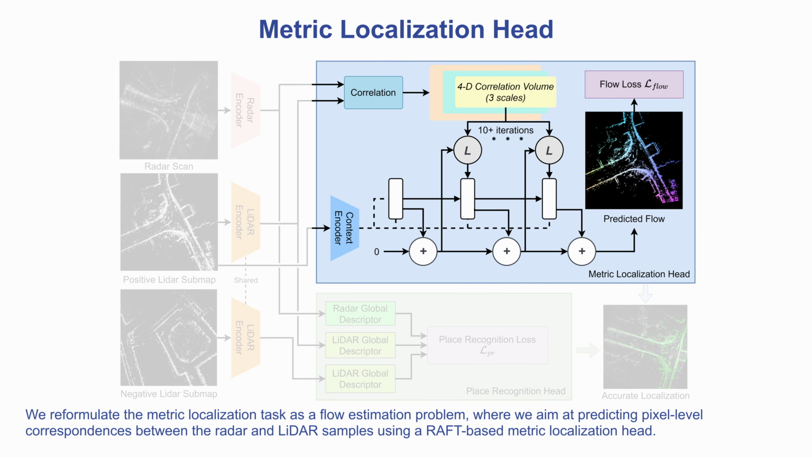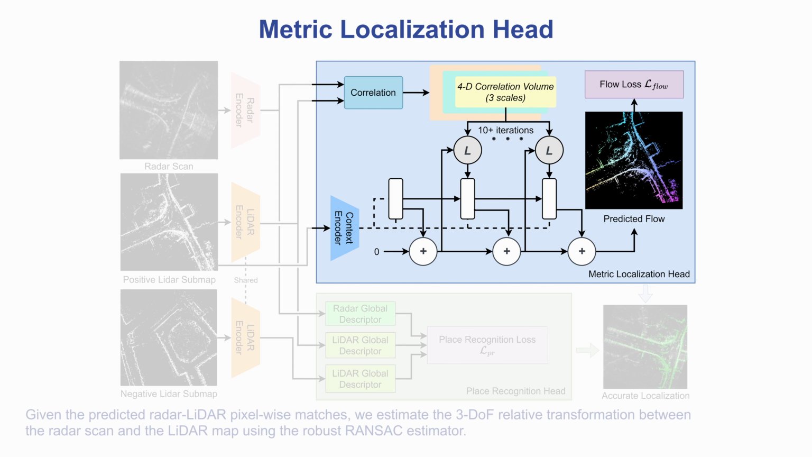We reformulate the metric localization task as a flow estimation problem, where we aim at predicting pixel-level correspondences between the radar and the LiDAR samples using a RAFT-based metric localization head. Given the predicted radar-LiDAR pixel-wise matches, we estimate the 3 degrees of freedom relative transformation between the radar scan and the LiDAR map using the robust RANSAC estimator.